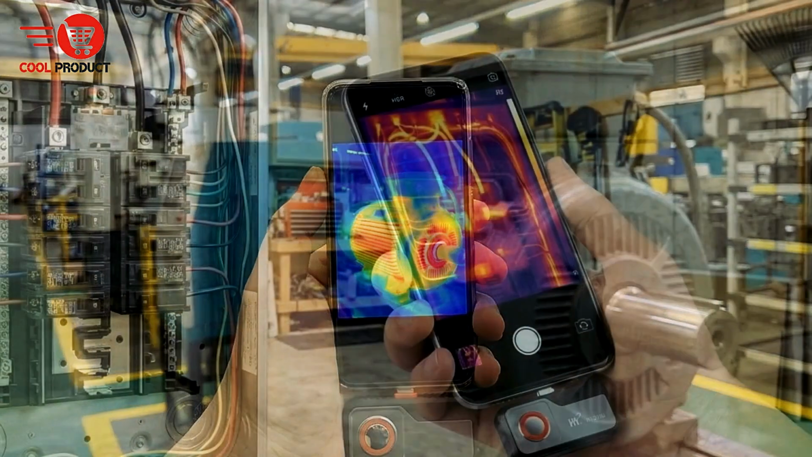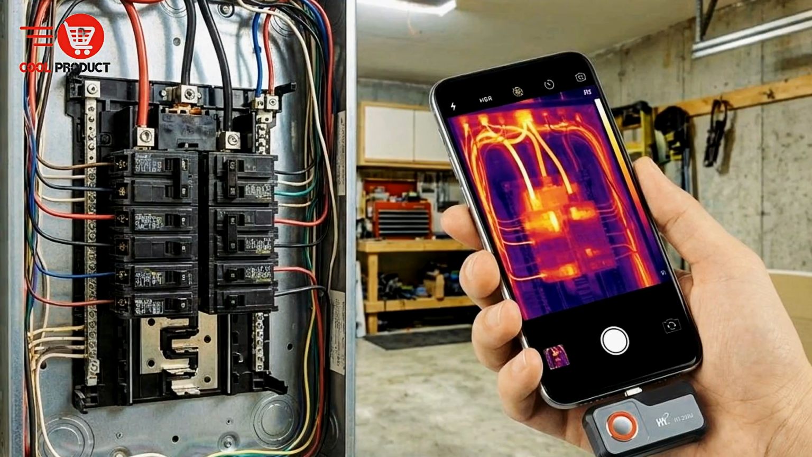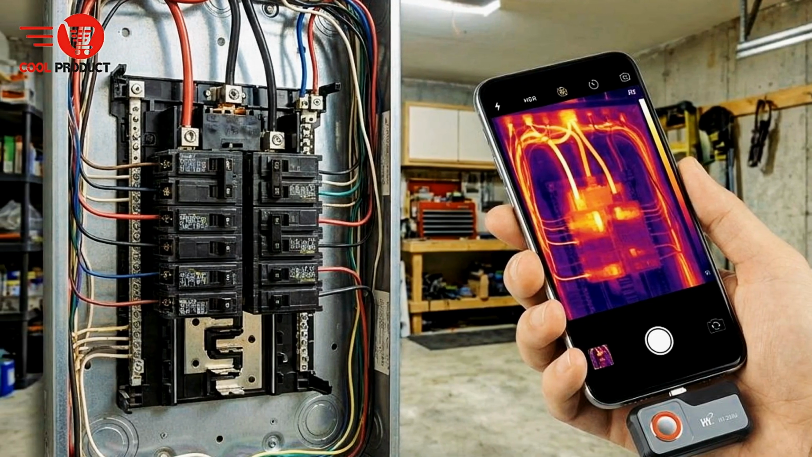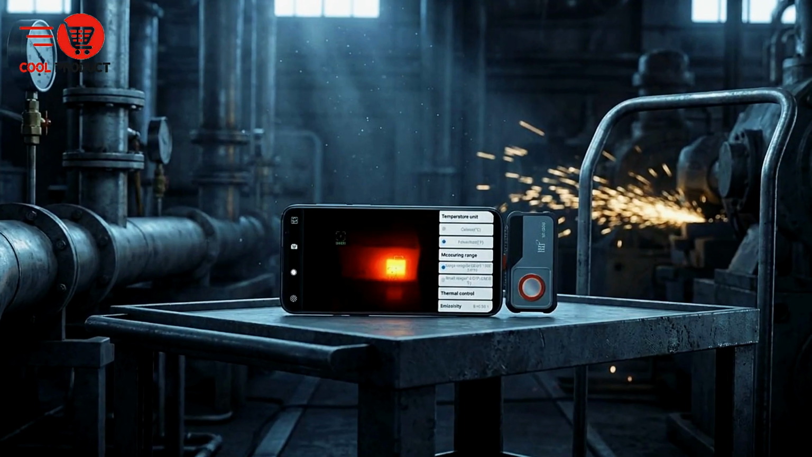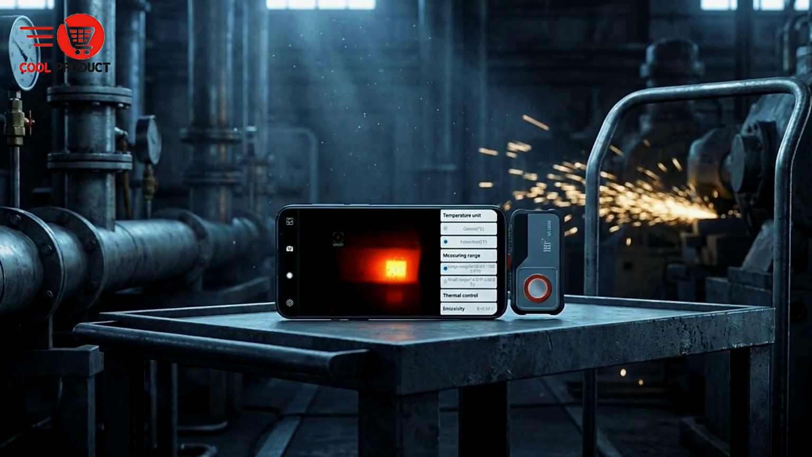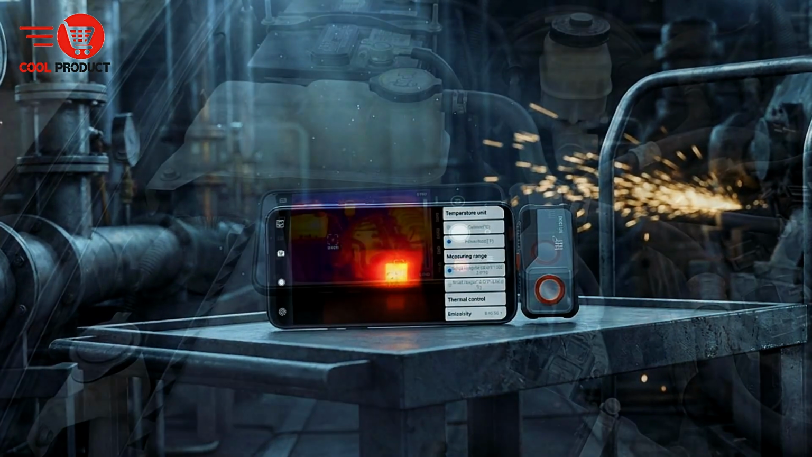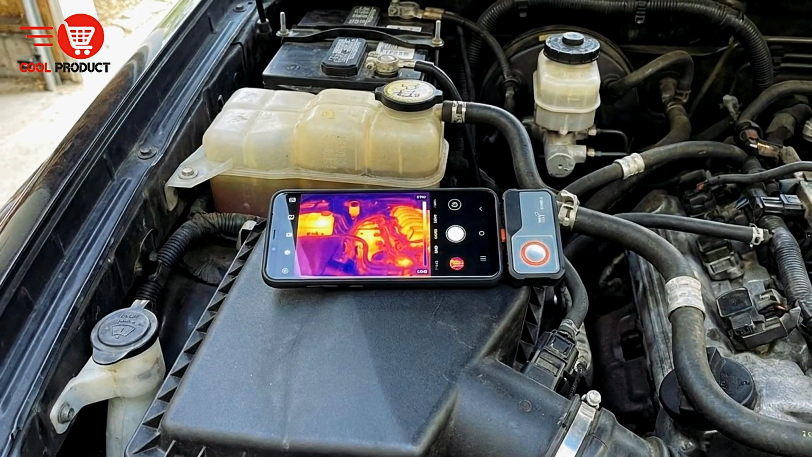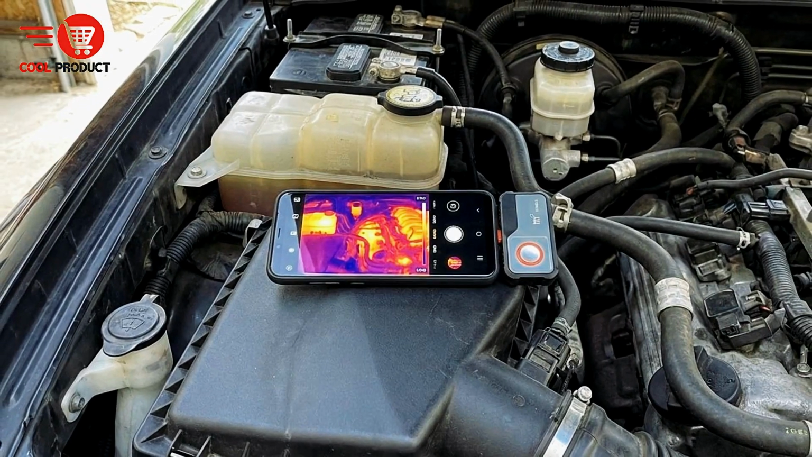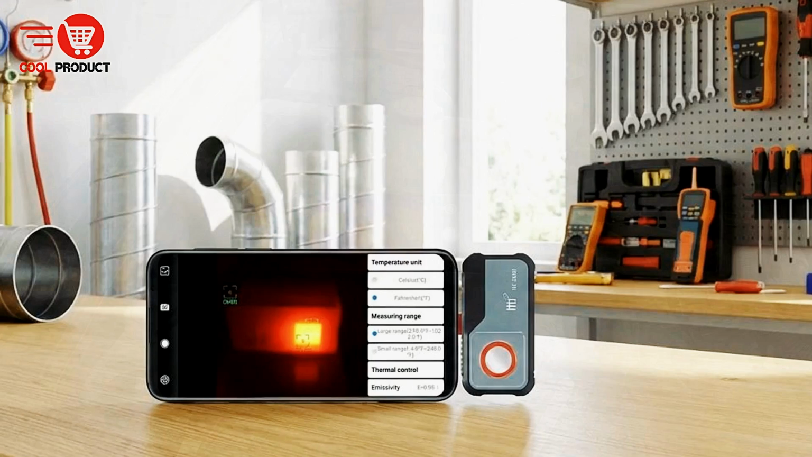The Hti HT-203U supports a wide temperature range from minus 20 degrees Celsius up to 550 degrees Celsius. This makes it extremely versatile. You can use it to detect cold air leaks and insulation problems, or monitor high heat equipment and mechanical components. It adapts easily to different working environments without limiting your capability.